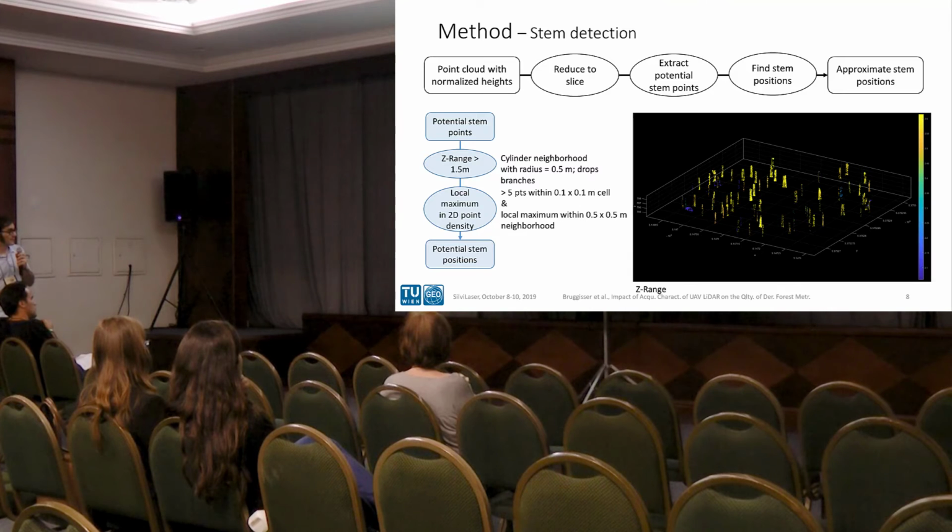Second, we want to find local maxima in the distribution of 2D point densities. For that, we compute a 2D raster of size 0.1 by 0.1 meters, and we require potential local maxima to have at least 5 points, and to be local maxima within a grid of ½ meter by ½ meter around this grid cell.